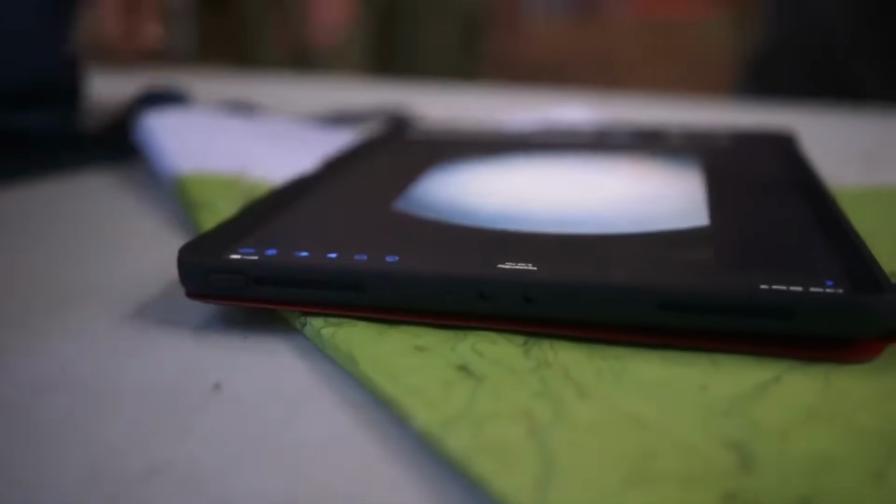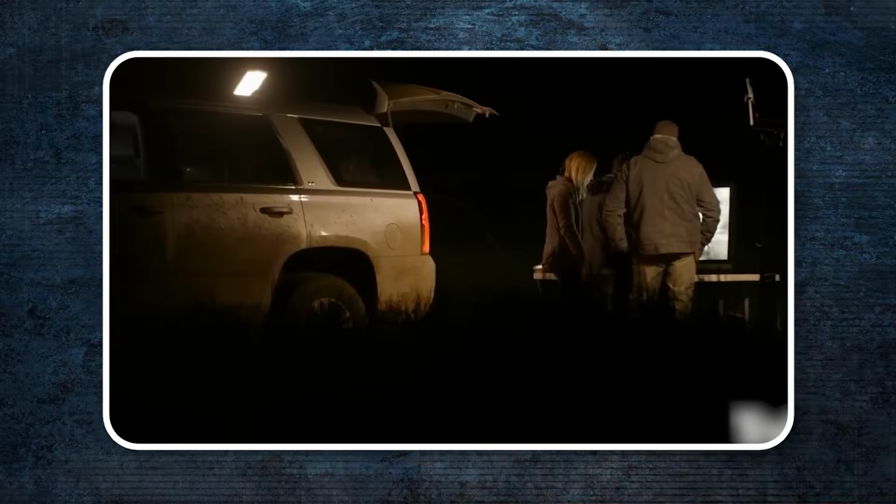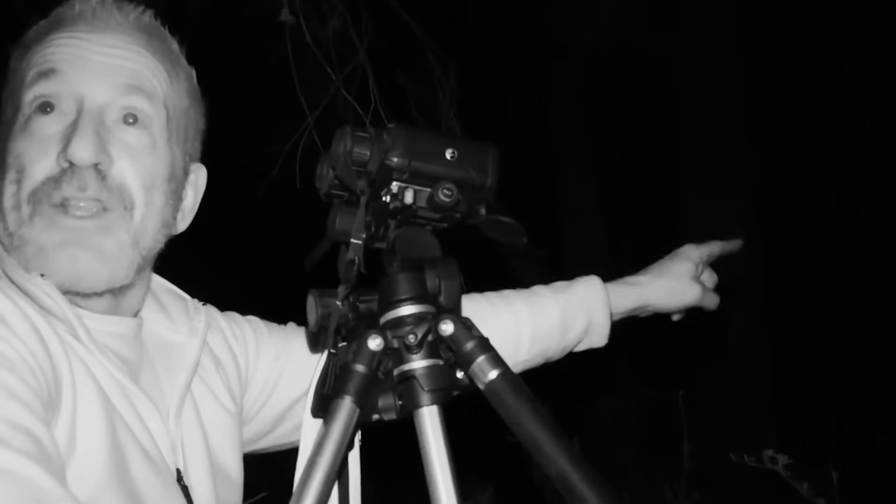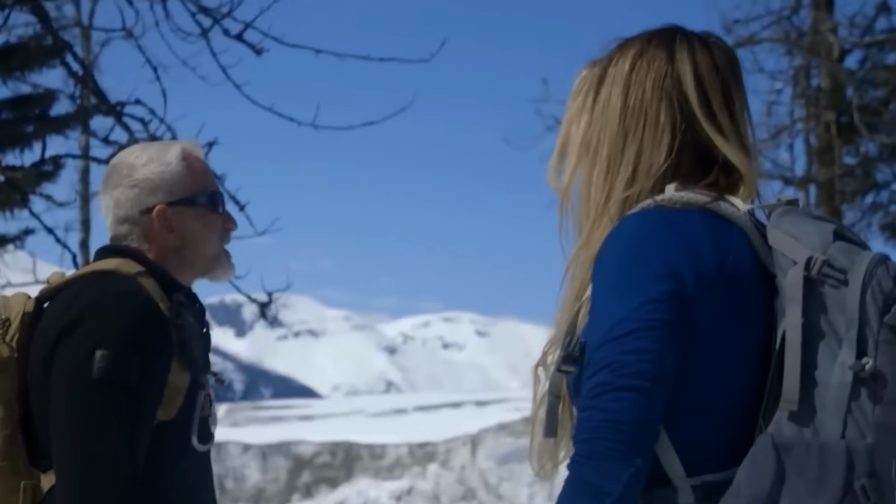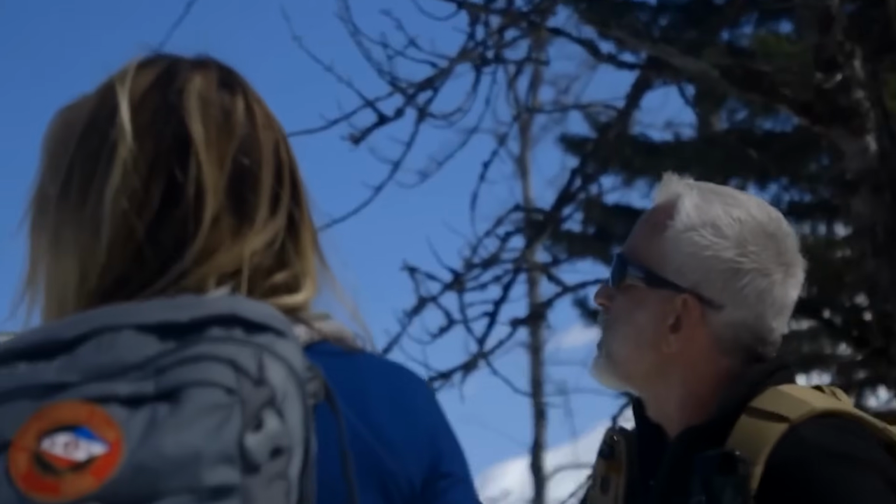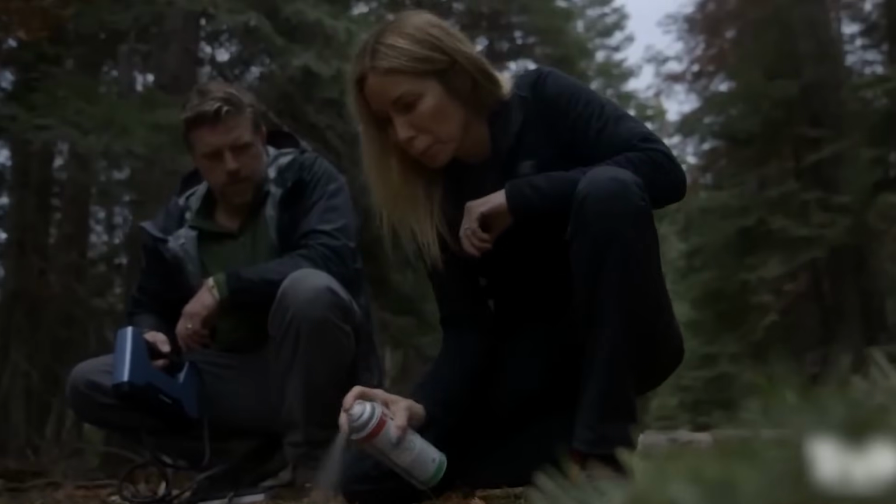The gear needed a lot of power, which was hard to come by in such remote places. This meant the team had to carry all their power sources, which limited how long they could run their devices. They often had to make tough decisions about which tools to use to save energy. There had been reports of nests found in nearly unreachable spots, with one in particular offering an amazing view. But that wasn't the toughest challenge.